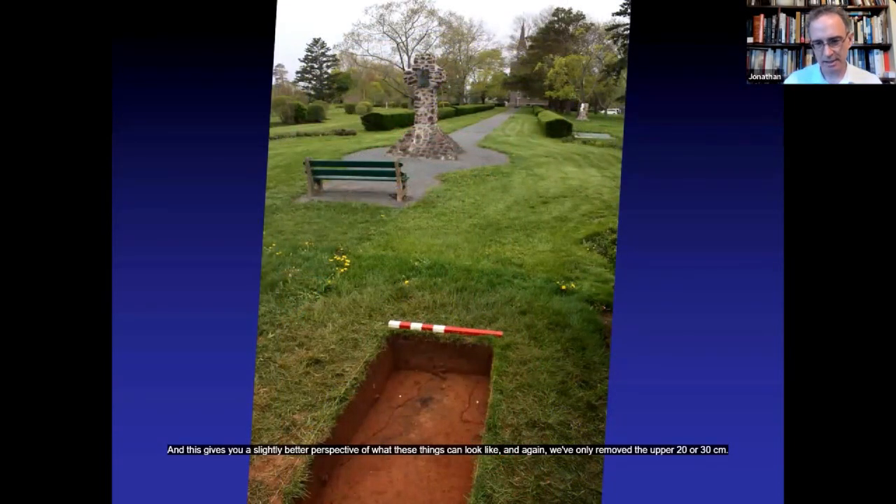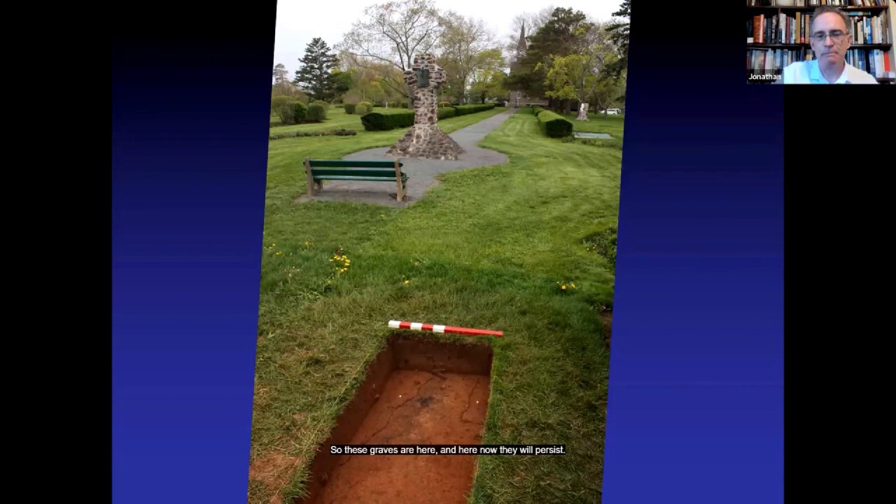And this gives you a slightly better perspective of what these things can look like. And again, we've only removed the upper 20 or 30 centimeters. That's a 1 meter scale bar there at the end, just to give you a sense of it. And I've scored with my trowel the edges of the graves in this case. So these graves are here and here.